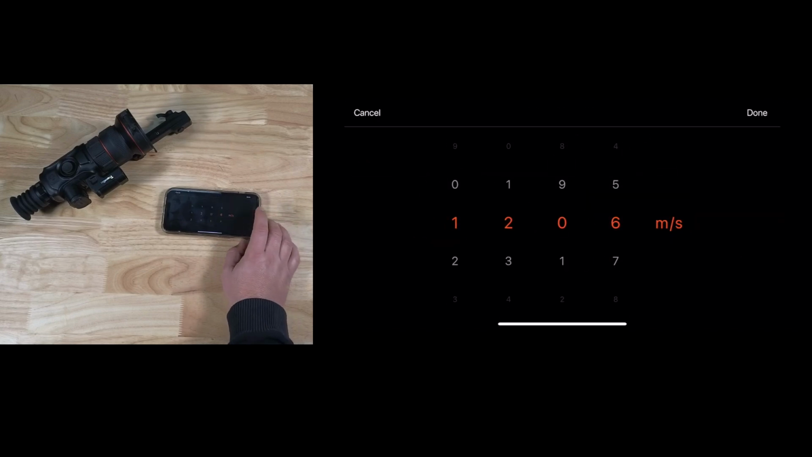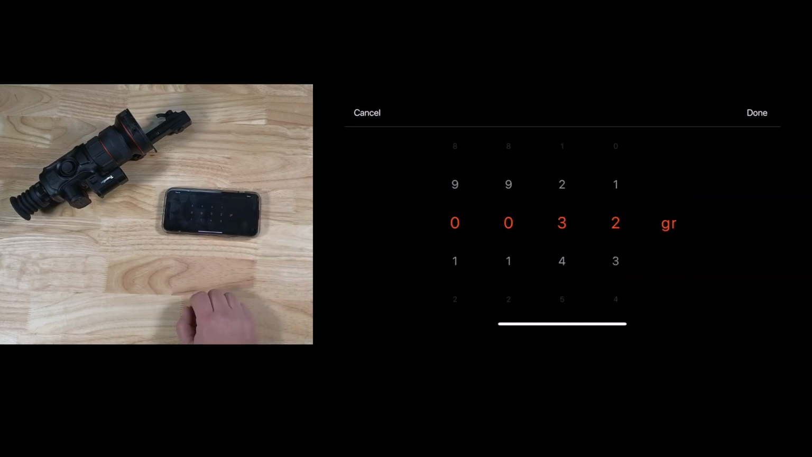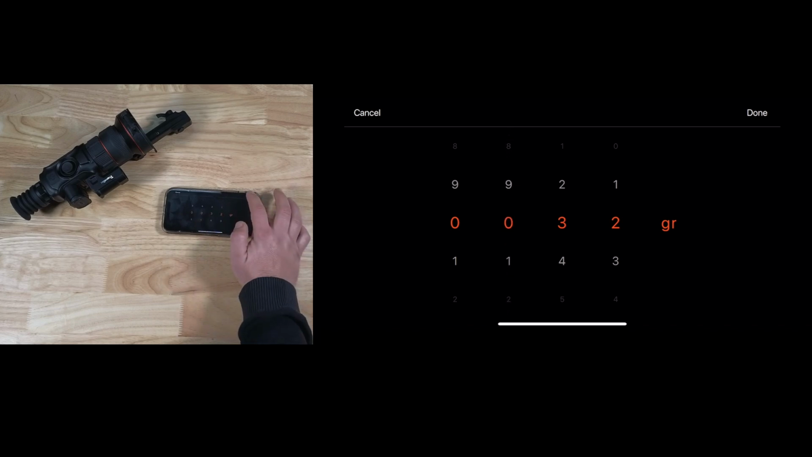We'll leave that. Muzzle velocity is an important one. Now, all of this at the moment is in metric. It's not in imperial. So I've measured mine out, and it's 1206 meters per second. Okay, air rifles are going to be less, and so on. But you want to measure that with a chronograph, or you can use the information that's on a packet. It's going to be pretty close enough. Our bullet weight, 32 grain, and this can be changed by just rotating the numbers to whatever the correct grain is. And then our scope height.